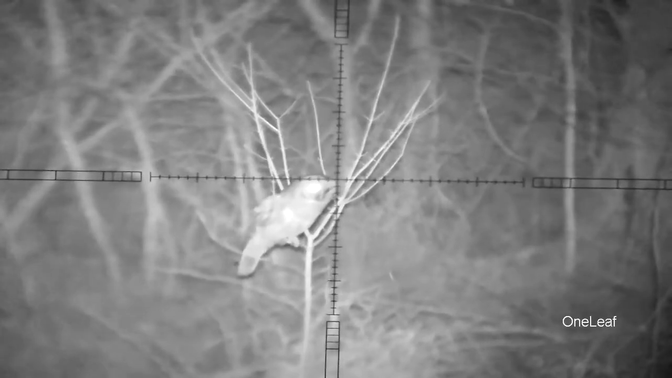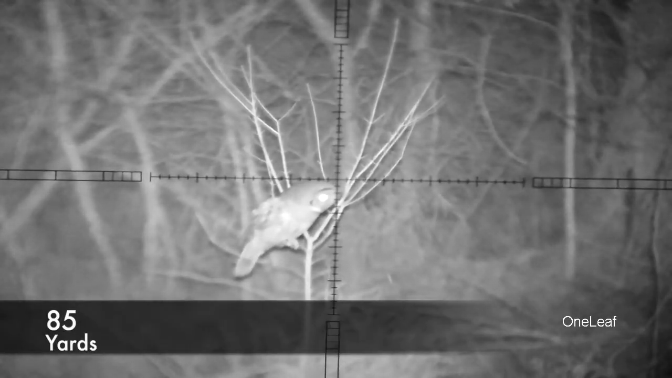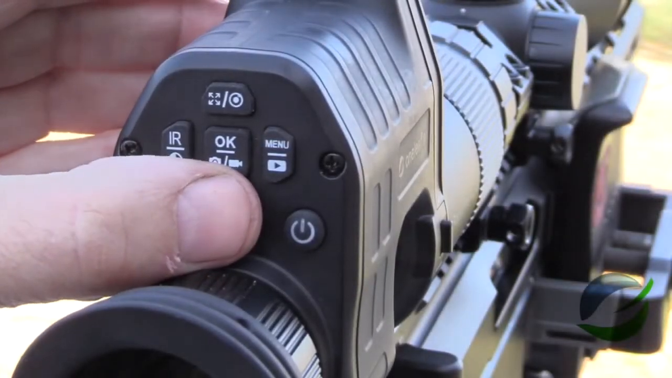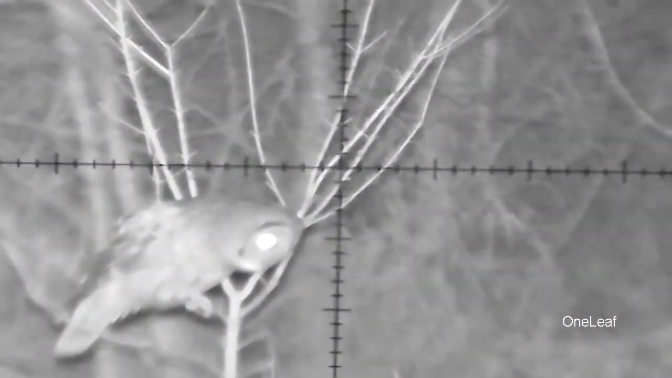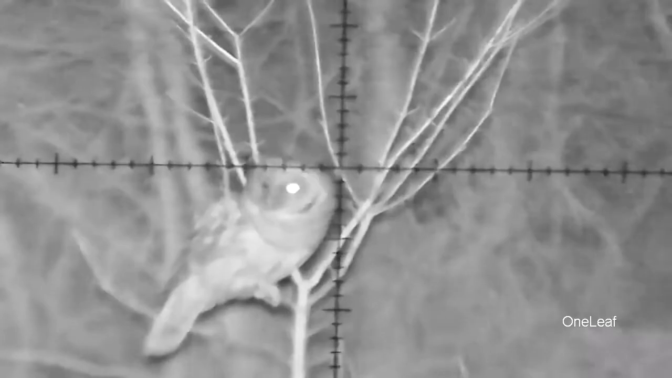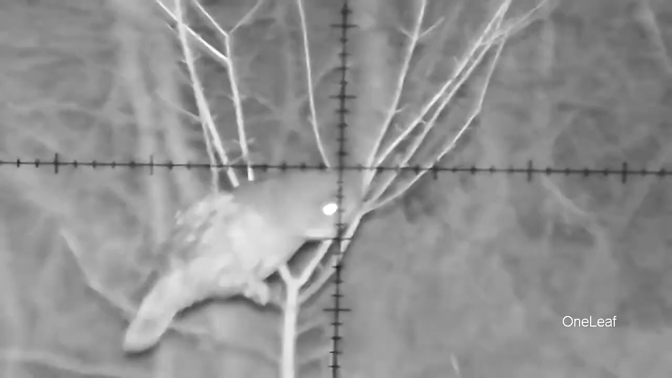So here's an owl that's going to be about 85 yards. And I'm going to show you what the digital zoom will do. It has a 3x digital zoom, which you can do by pushing this zoom button here on the bottom. And I'm going to zoom it in to 3 times, and here's what the owl looks like then. Now you'll see that flashing. I'll go over that a little bit here shortly. That's just operator error that I learned how to correct later on.